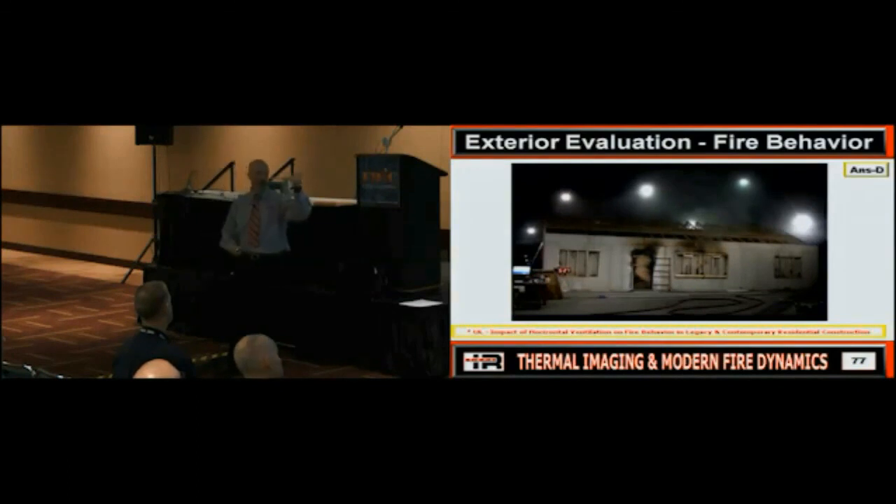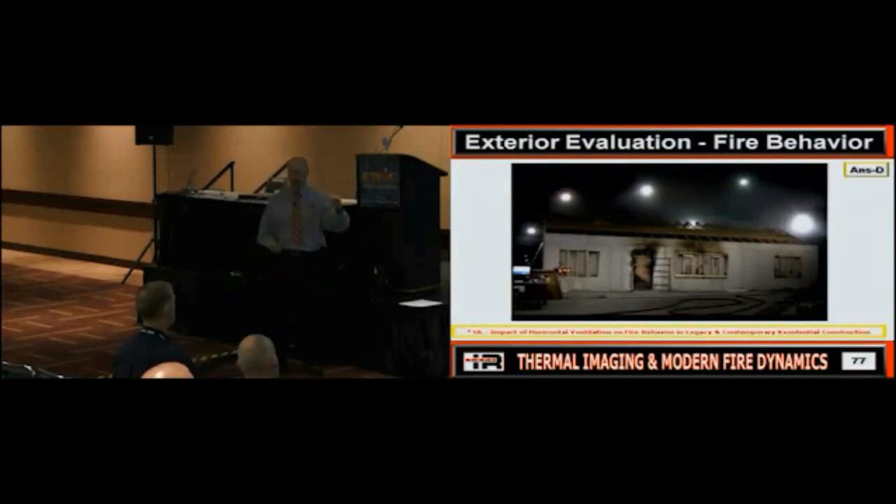This is the ticking time bomb, right? This is when you pull up in the neighborhood and there's smoke everywhere, but you're looking at the building going, smoke's not coming out of anything. Should you recognize that immediately? Hopefully you do, right? Because you know if you open this box up, what does it want? It wants air. And if it's going to get it, it's going to get ugly quick, right?